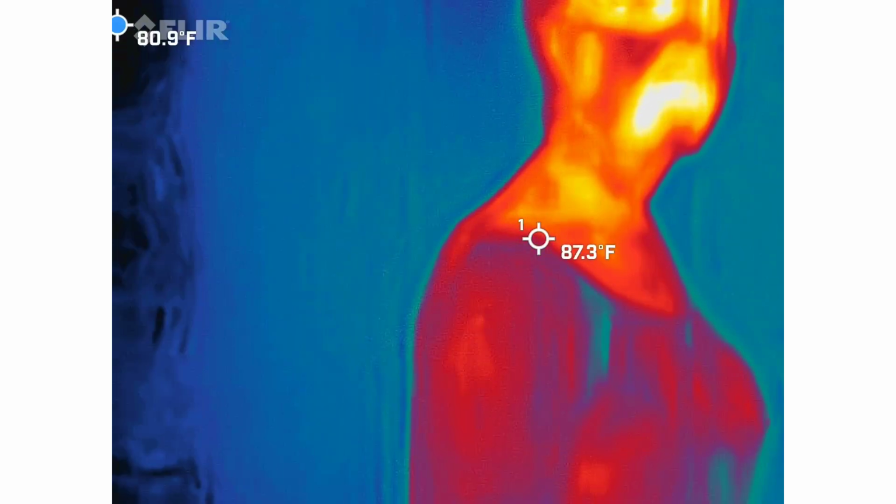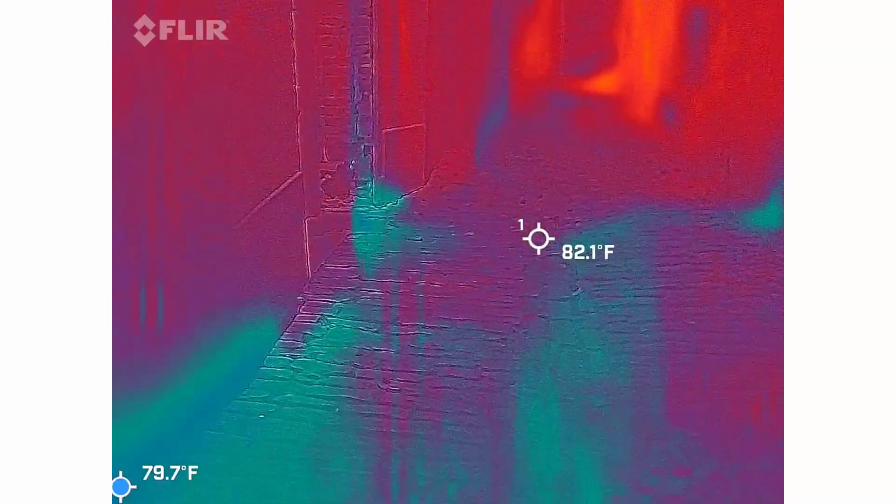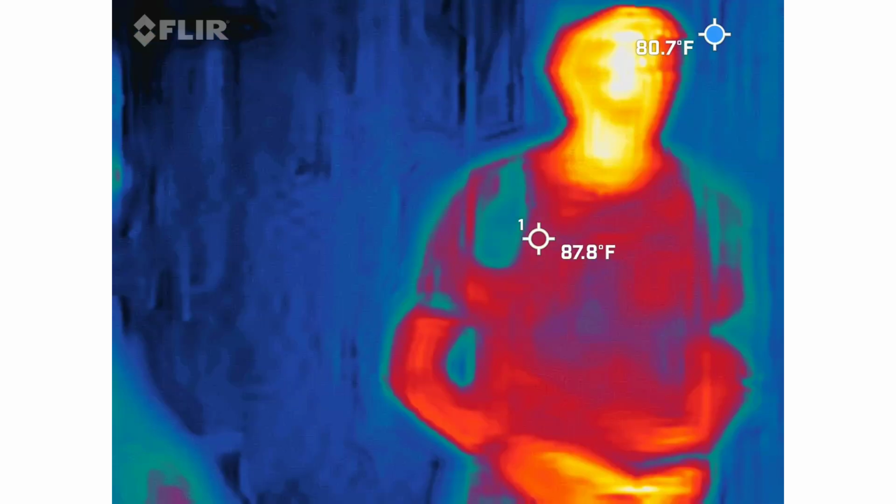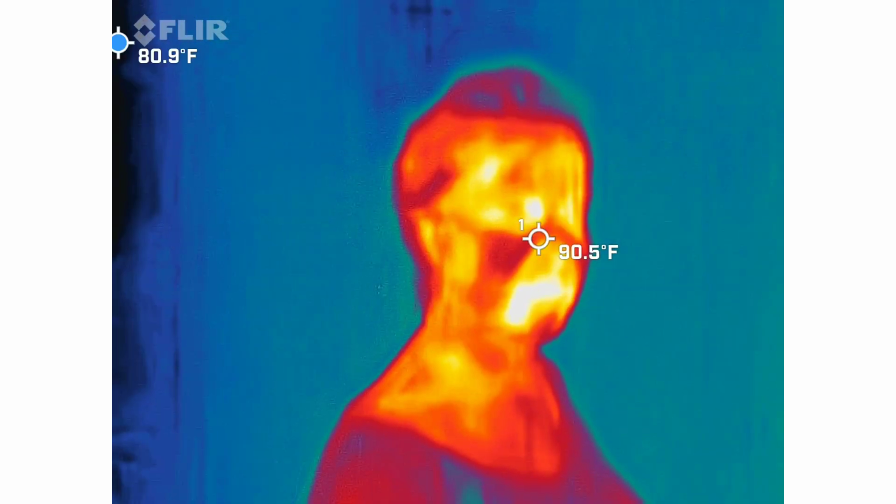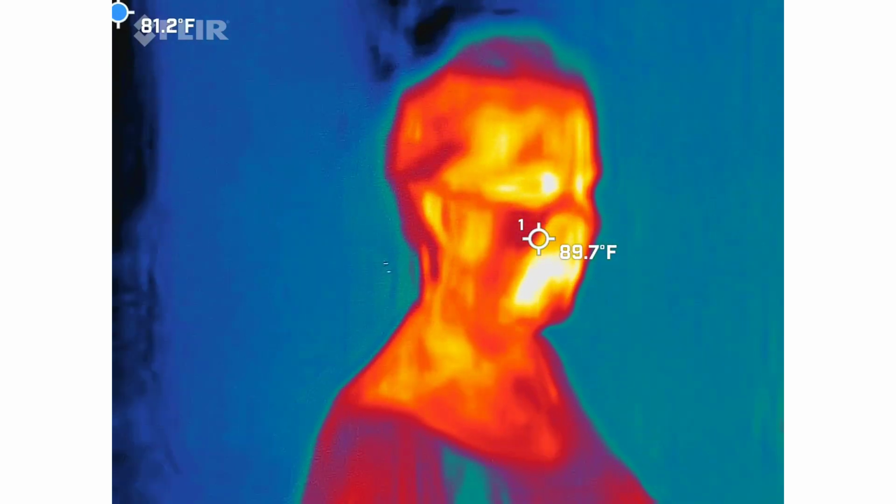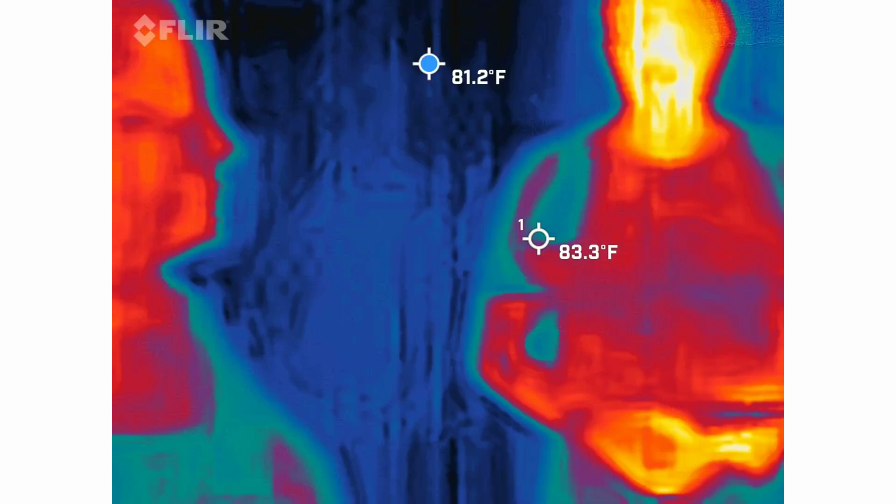87 degrees. And what's the other crosshair say? You have two of them. You have the center one. Well, the ambient temperature is 82. Or 87. Her head is like 90.2. Okay. And hot. Something's happening with you tonight.